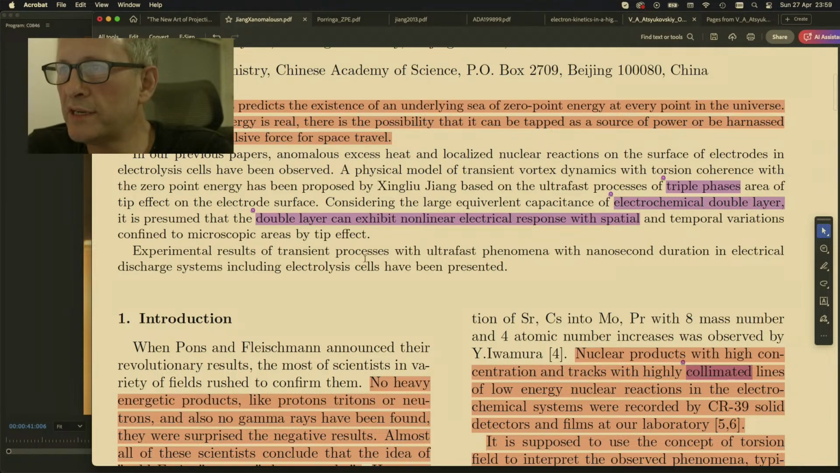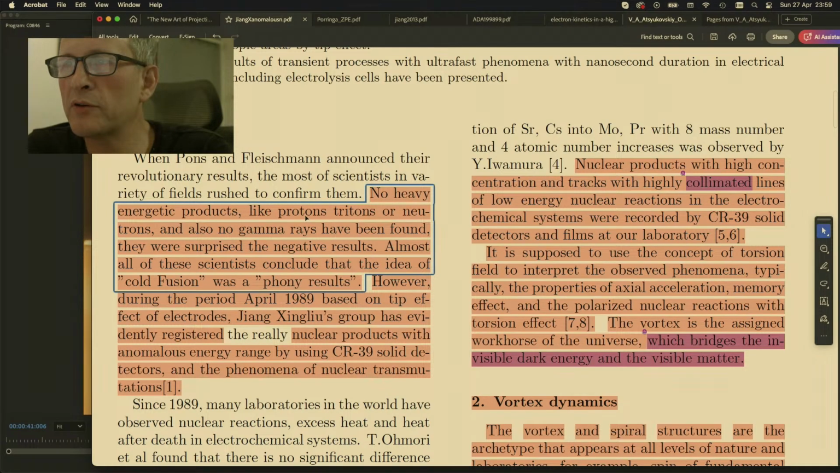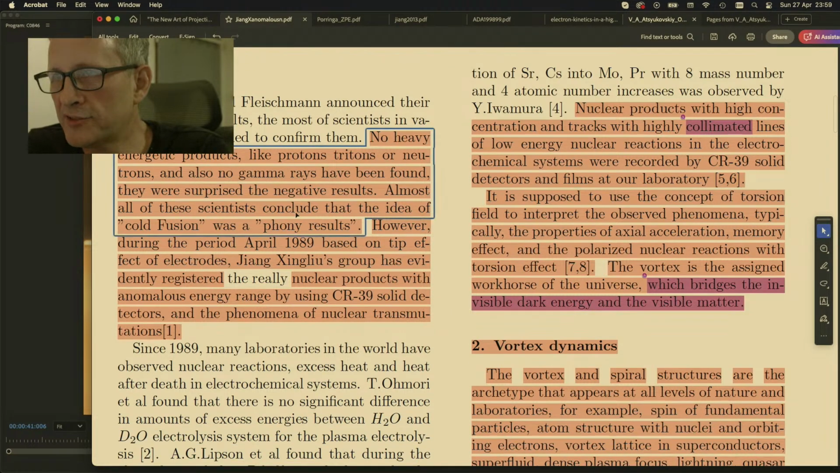Experimental results of transient processes with ultrafast phenomena with nanosecond duration in electrical discharge systems, including electrolysis cells, have been presented. We're talking about something that is very similar to the simple experiment by Takaaki Matsumoto. When Pons and Fleischmann announced their revolutionary results, most of scientists in a variety of fields rushed to confirm them. No heavy energetic products like protons, tritons, or neutrons, and no gamma rays have been found. That's not strictly true. They were surprised with the negative results. Almost all of the scientists conclude that the idea of cold fusion was phony results. And that's not strictly true.